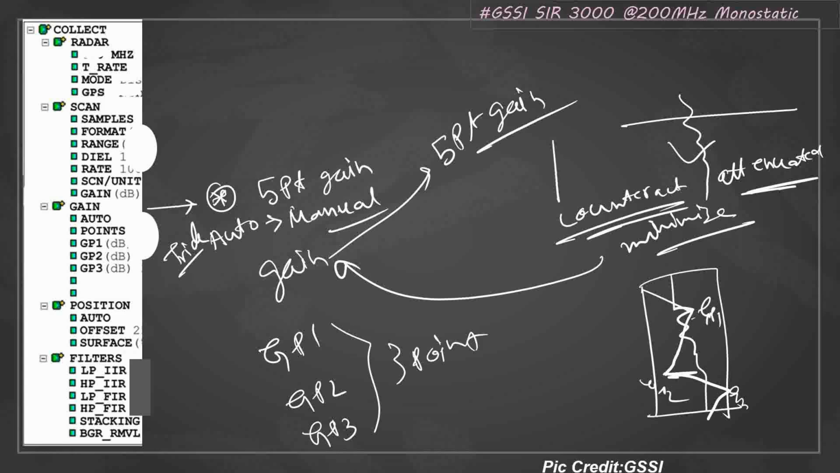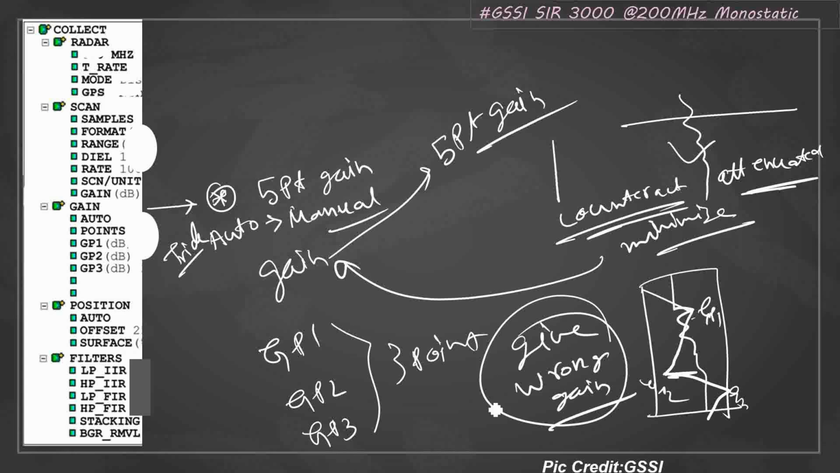By changing these values, you'll be seeing the signal. Now be very careful, because if you are using GPR and don't have much experience, you have to be careful when assigning GP1, GP2, GP3. If you give wrong gain to some point, what will happen? Some extra feature, which is not actually a feature, will appear on the radiogram, or your actual features will not be recorded. So it will give you a totally wrong idea.